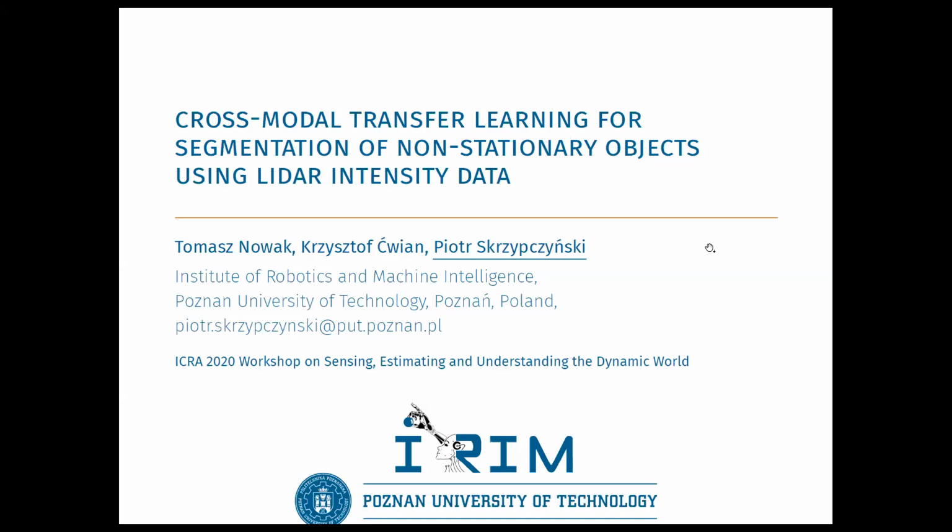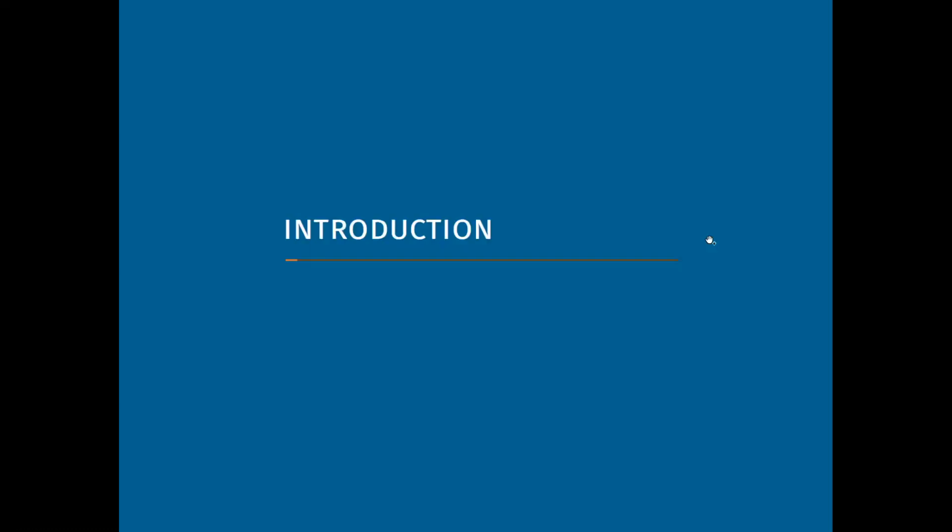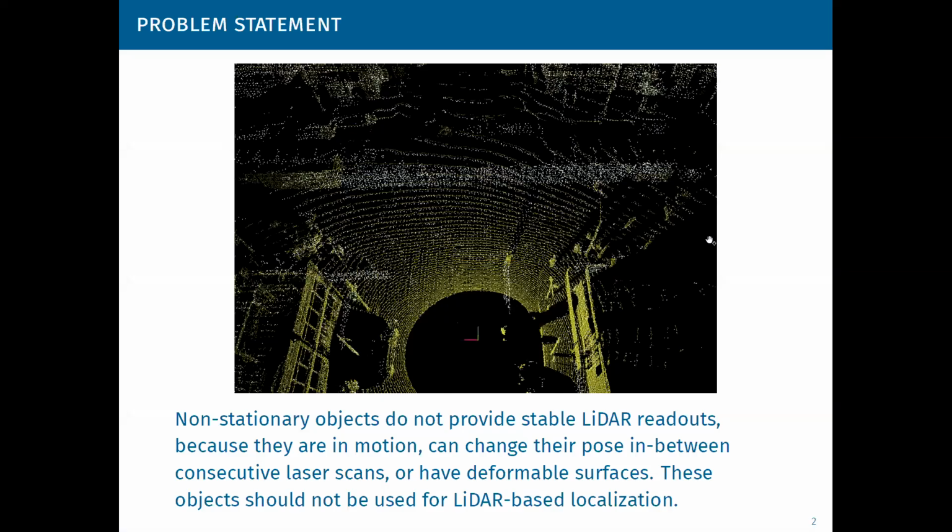Let me introduce our research, why we would like to solve this particular problem. First of all, as you probably know, the sensor of choice for most indoor localization systems is a 3D laser scanner, or LiDAR in short. It offers reliable measurements that are not affected by lighting and are also robust to weather conditions.